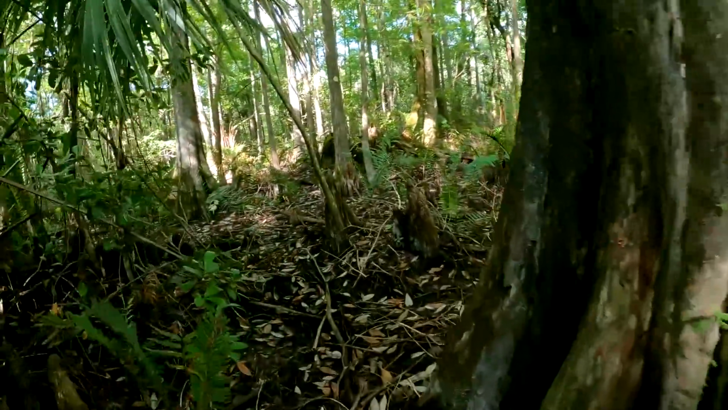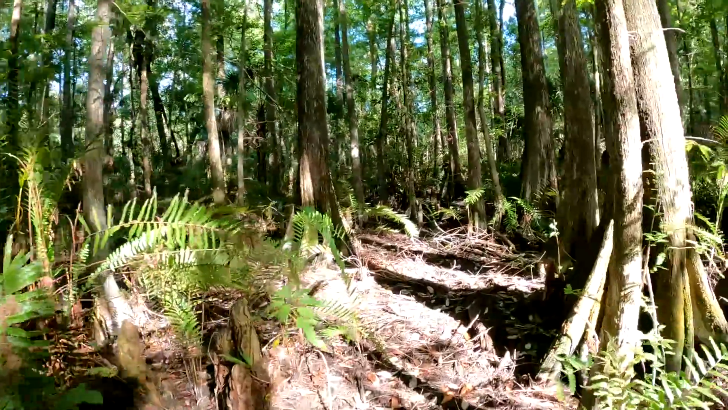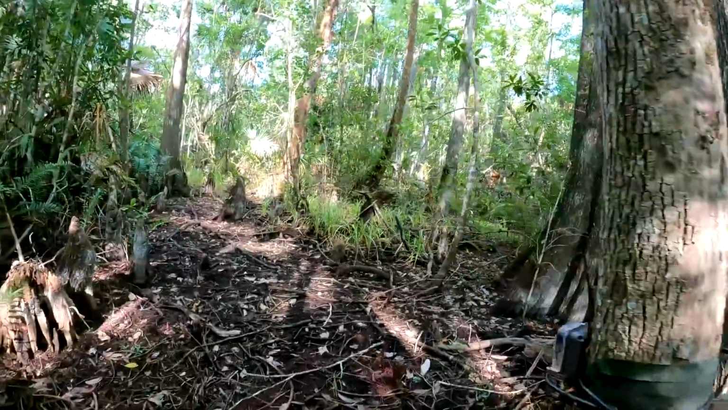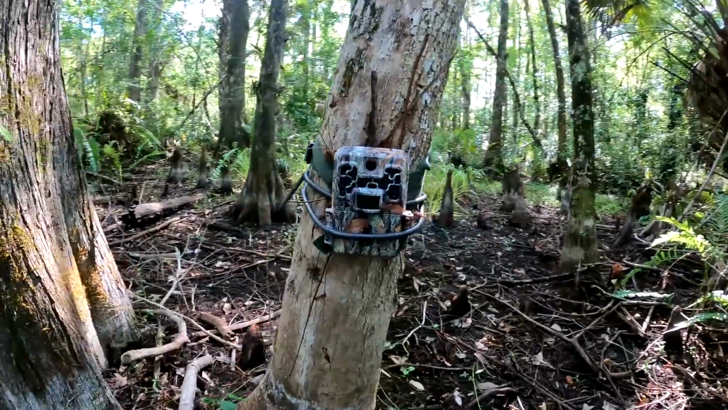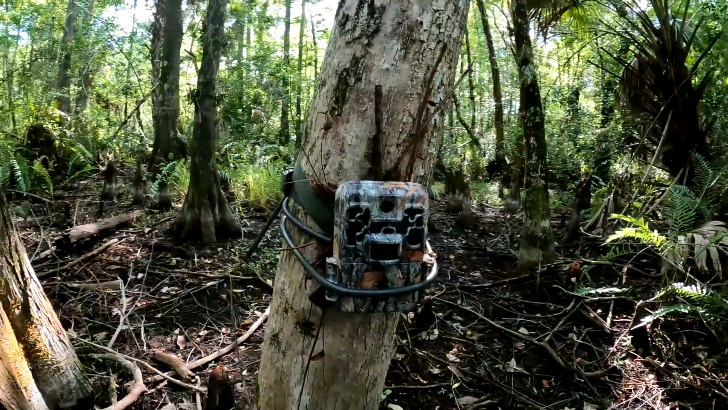270 feet right over this way. So there's the camera right there. Sweet. All right, everything looks good. All right, well, let's get that thing off the tree.